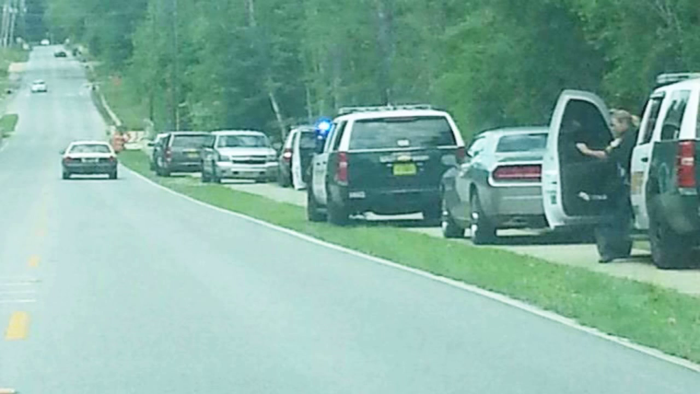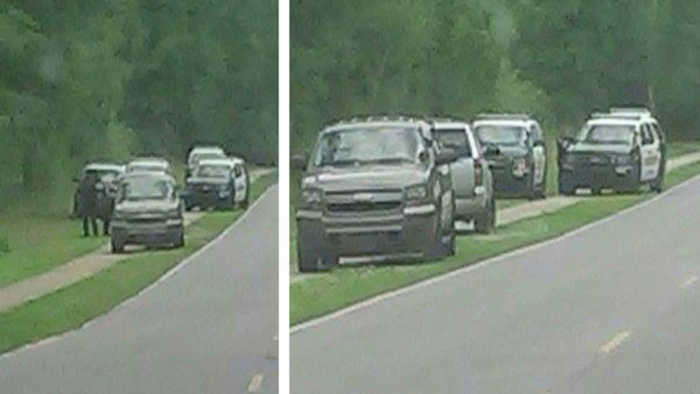This is HotAir. An American high school was locked down by police after reports of a man in camouflage on campus with a gun. Police at Tate High School in Florida later revealed he was a pest controller with an airgun shooting snakes.